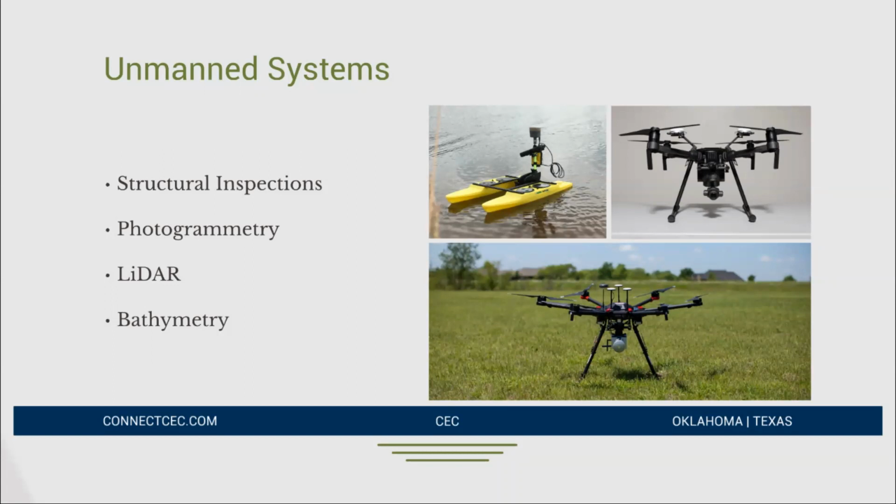And our team works with a service provider here in Oklahoma, and we're out right now, as I speak, with our UAS out in the field that are equipped with nothing more than high resolution cameras, not photogrammetric payloads, not LiDAR payloads. These are just drones that have really high resolution cameras that have really good zoom capabilities. And we're using those for structural inspections.